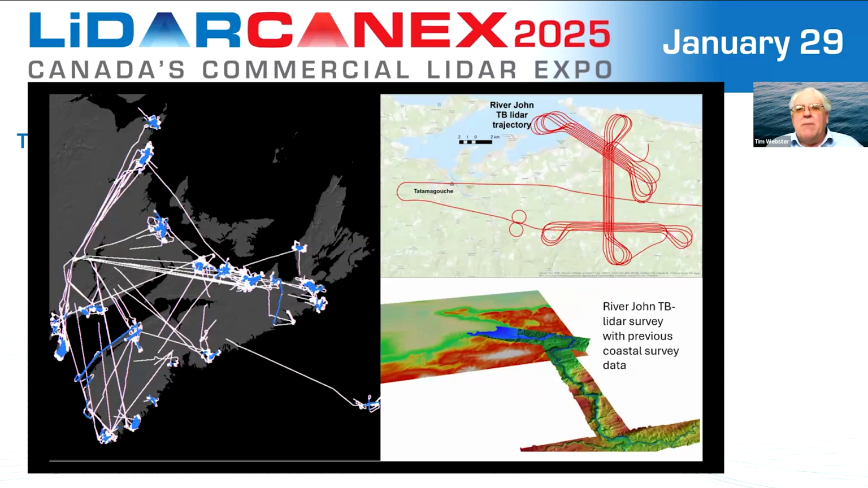And here's an example of a trajectory. You can see where the aircraft on the top right is making its turns, and then you can actually see where it's collecting data, where we have the very tight parallel lines for a given survey. And on the left side just shows an example of where we've been flying. These data need to be updated, but over the past 10 years or so.